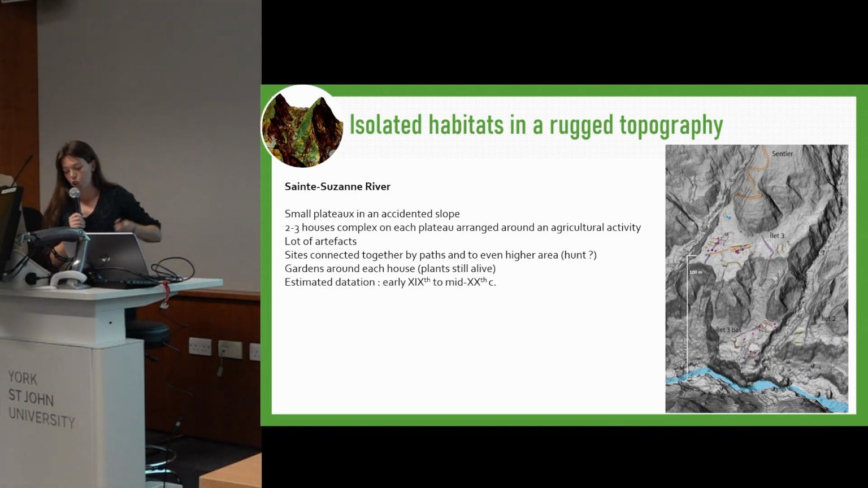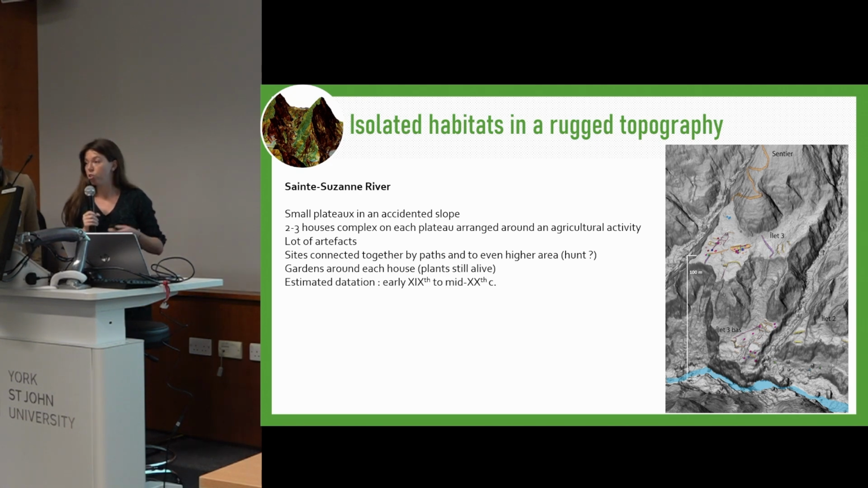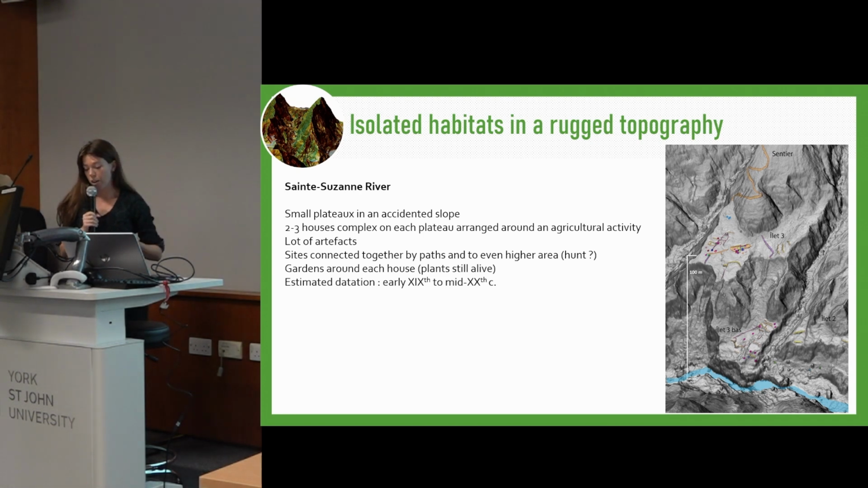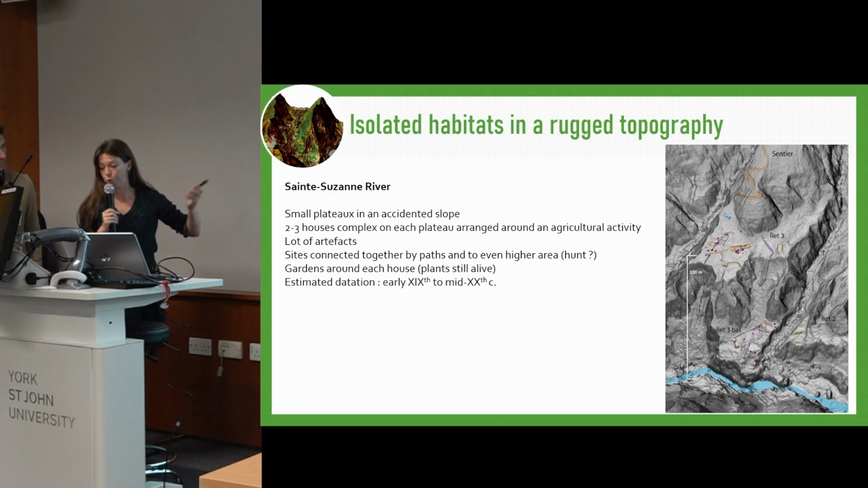These complexes showed a lot of artifacts that allowed us to date our site from the early 19th to the mid-20th century, and even some decorative plants arranged in gardens that are still alive. Connections exist between the lower, middle, and upper plateaus. You can see a path just right here. And all of the 3 complexes are interconnected. The upper plateau was impossible to reach, but we think it might have been used as an entrance area.